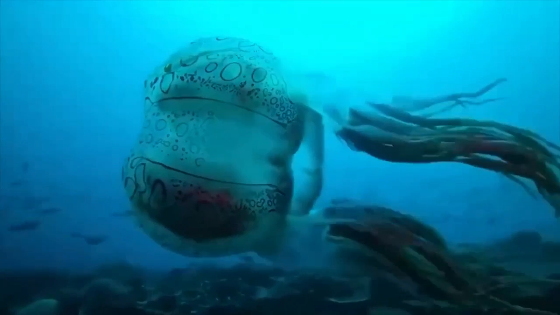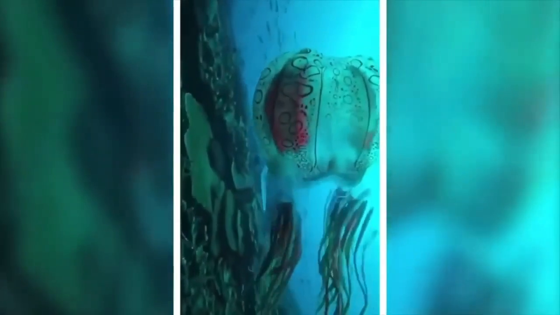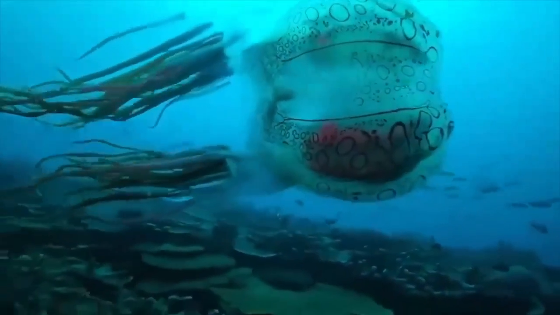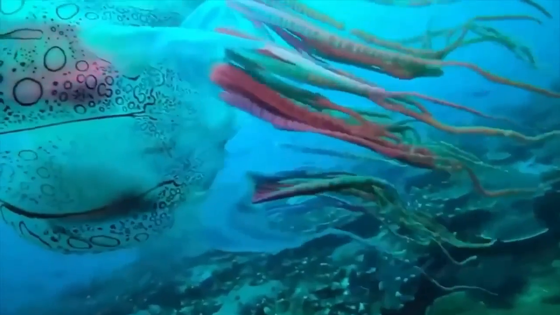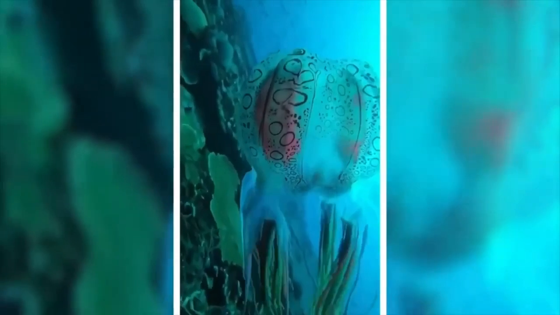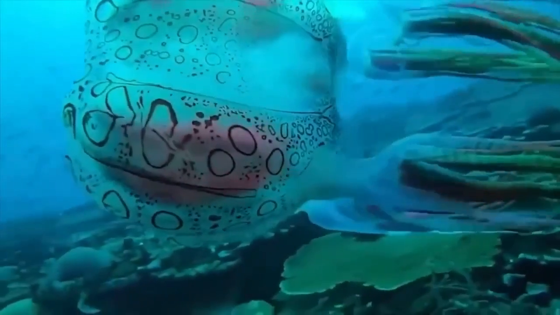Now let's talk about this deadliest but the prettiest creature ever. It is the box jellyfish. Now don't be fooled by its delicate and almost see-through appearance. This thing is a silent killer. Its venom is so potent that it can cause heart failure and kill you in just a few minutes. So if you're ever out there in the ocean and spot a box jellyfish, swim the other way as fast as you can. Trust me, you don't want to mess with this deadly beauty.